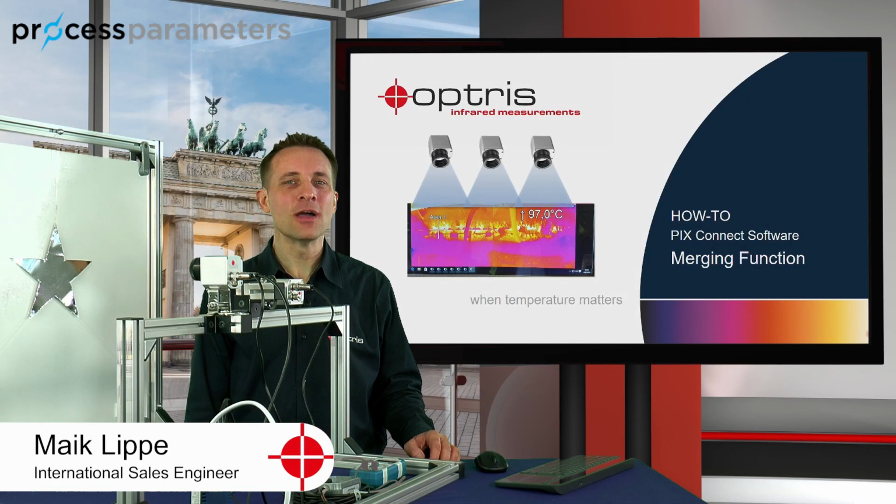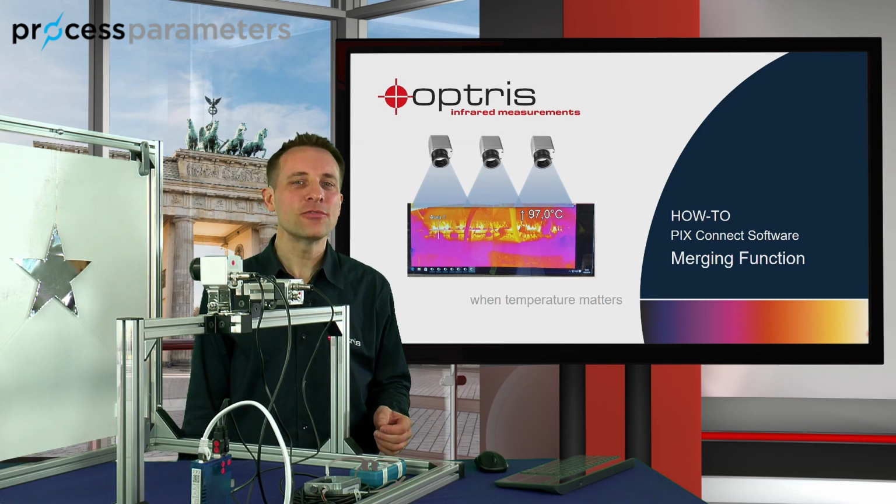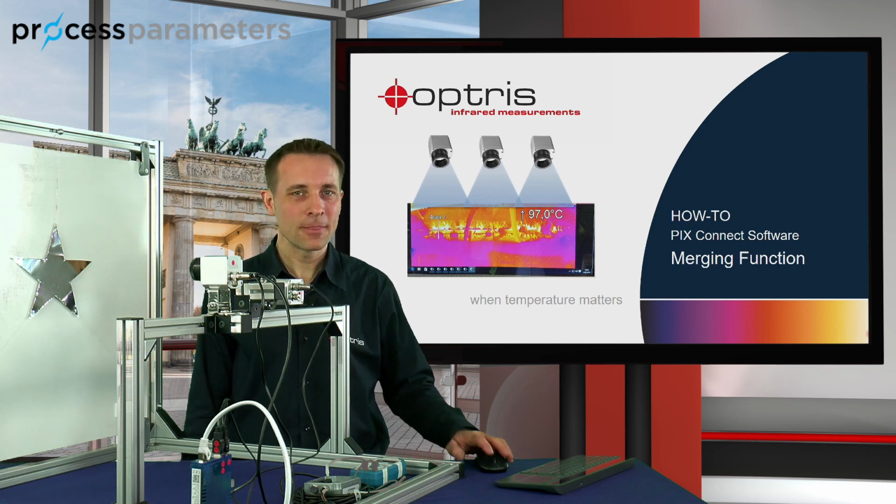With this video we have a look at the merged mode setup in the PixConnect software. The PixConnect software includes an important function, which is the ability to merge the images from more than one PI or XI thermal camera. The merging allows the user to display several cameras in one software instance. This is very helpful in a process where several cameras are installed and where the images of the cameras have to be mounted by using only one screen.